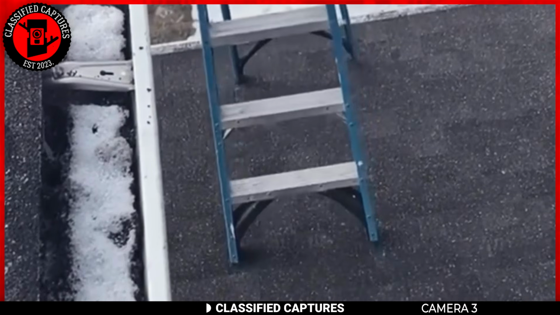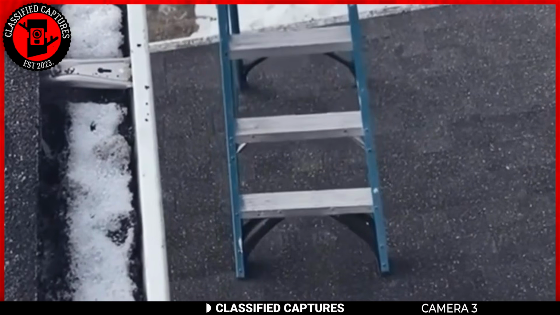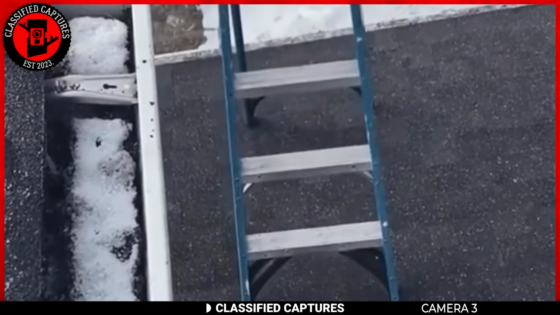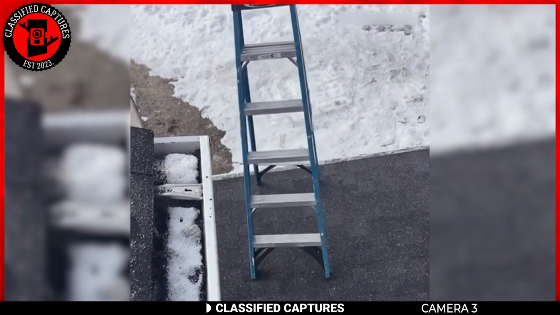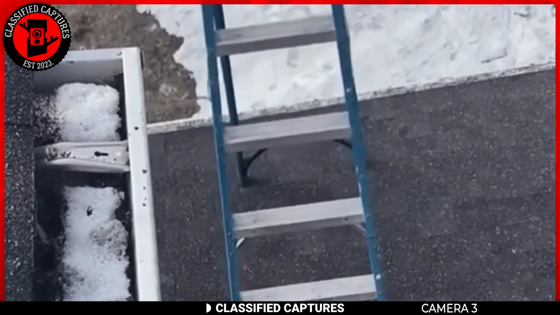Have you seen a ladder take a walk? Well, if you haven't, today's your lucky day. Take a look. Yup, that's a ladder walking away.